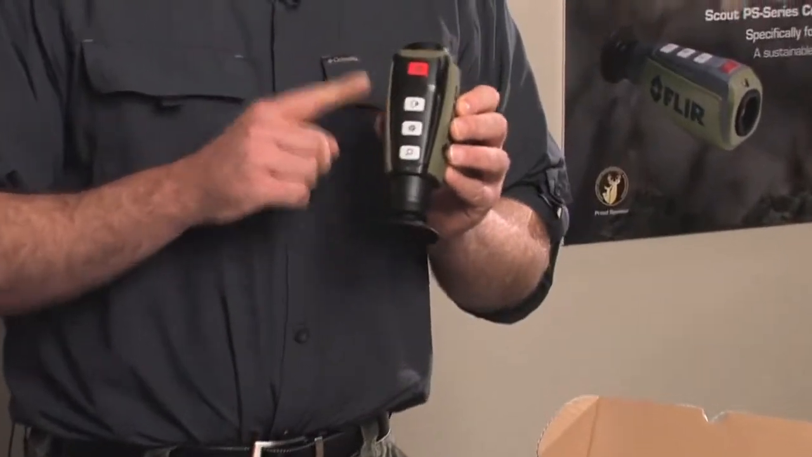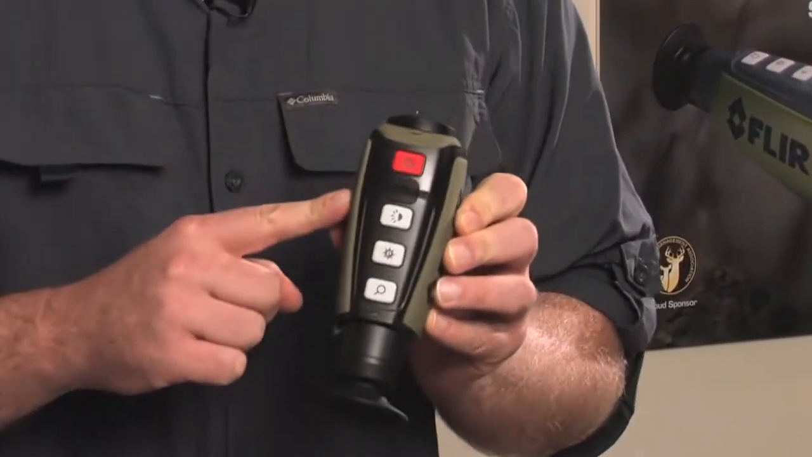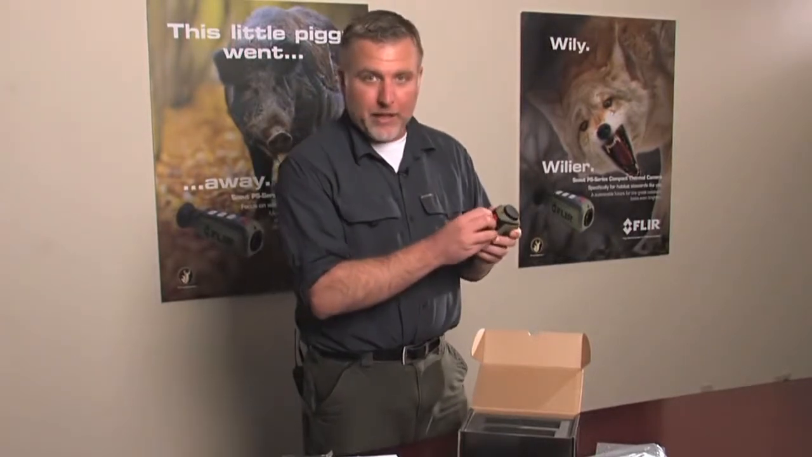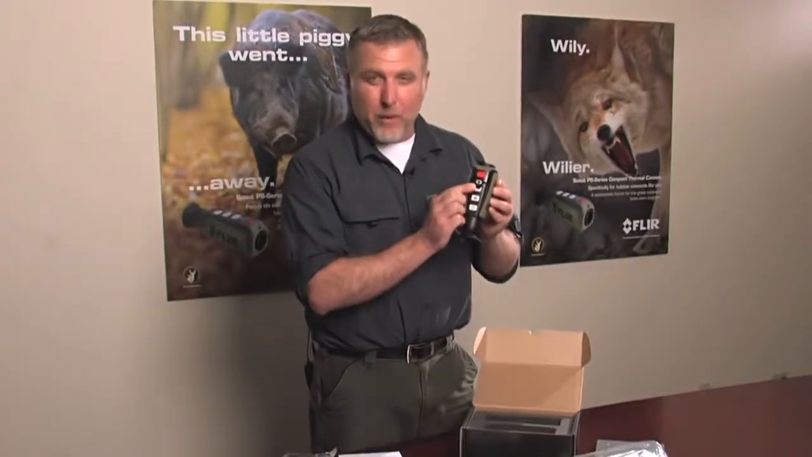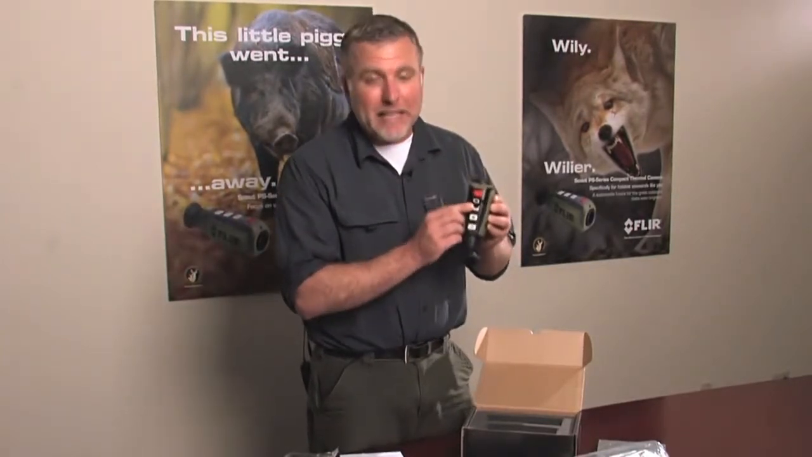The first thing you want to do before using your Scout PS is to charge the battery. The Flir Scout PS has an internal rechargeable lithium battery. This battery is only changeable by Flir. Do not try to do this on your own. It'll void the warranty. The way you charge it is you plug in a USB cable right here on top of the unit. If at some point your battery becomes unable to hold a charge, contact Flir immediately for a replacement.